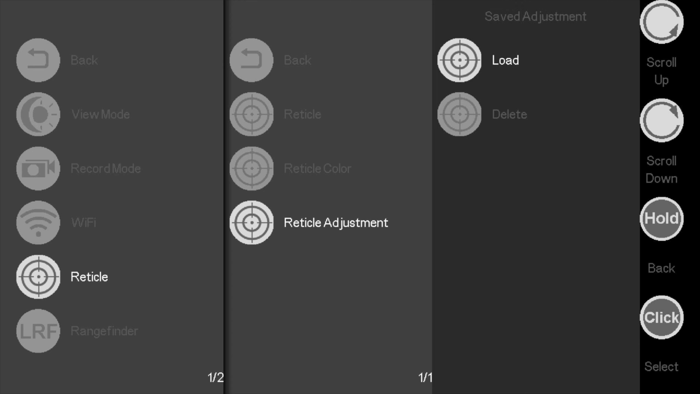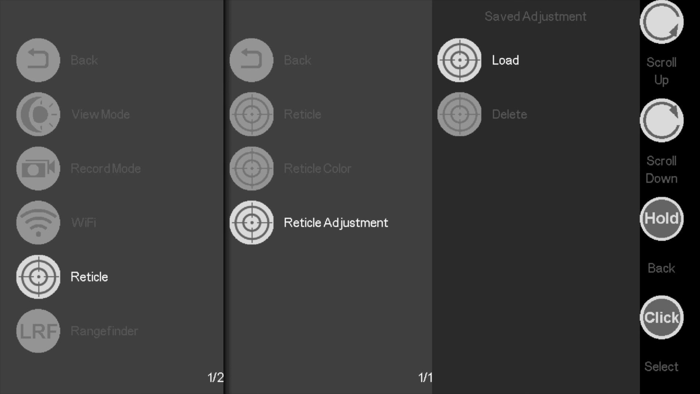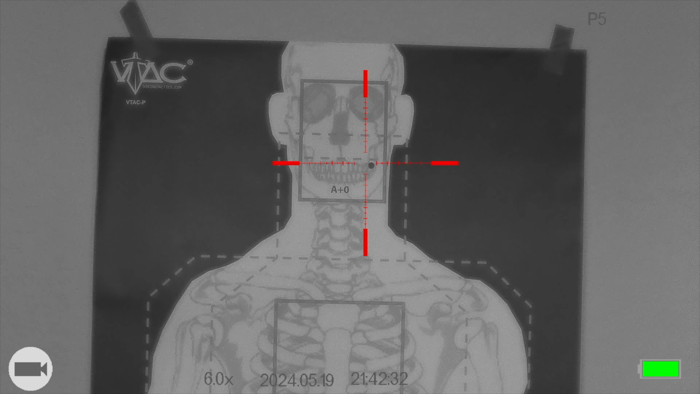One tip I can share is when you're doing this, to not be zoomed in to the higher magnifications, as it will overcompensate to that distance, so when you shoot at a lower magnification, your bullet impact will be much further off than the crosshairs on the screen.